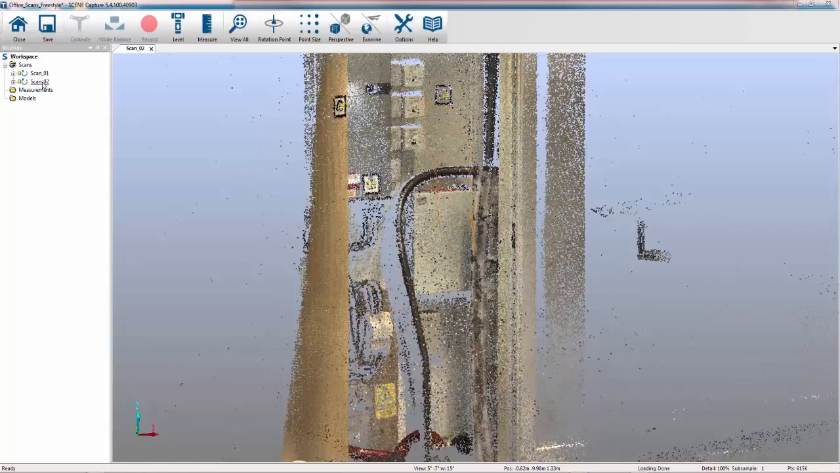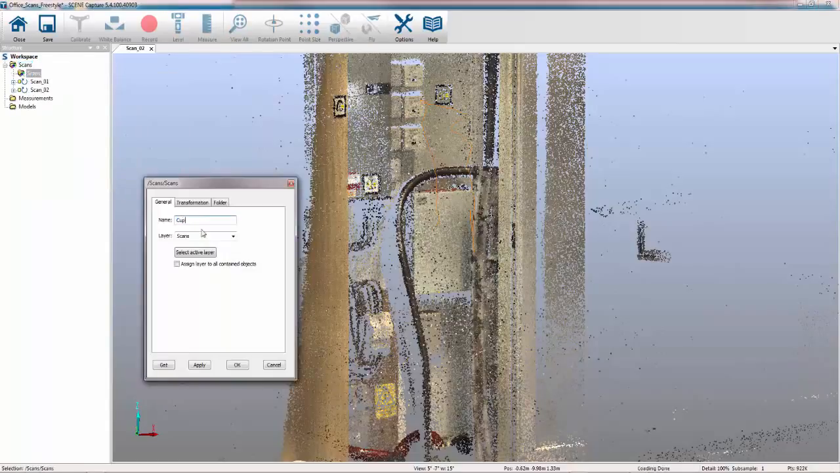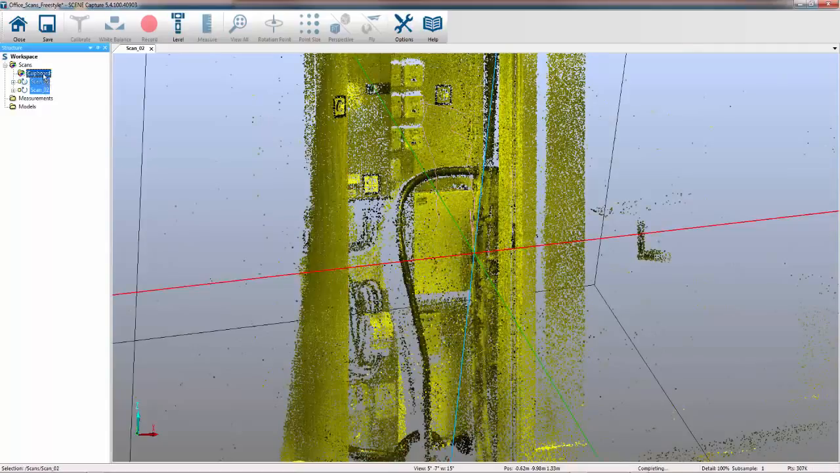So what I'm going to do in here is start to rename and structure the scans. I'm thinking about when I bring this data into FARO scene and I start to link it with focus data. So first off, in the same way as we would do in FARO scene, I'm going to create a new cluster. This cluster is going to be called cupboard. Click OK, and I'm going to pop scans 1 and 2 into that cluster.